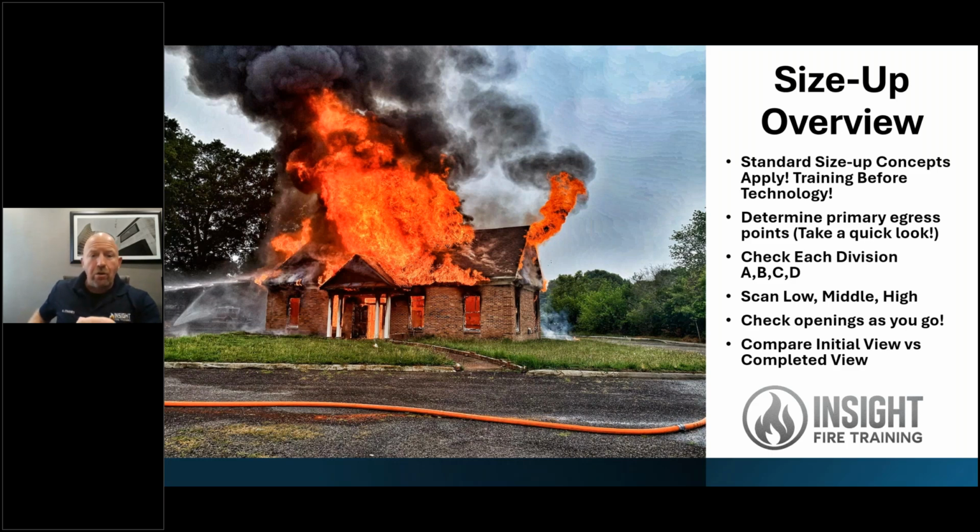And when we finish our size up, this is extremely important. Make sure you compare your initial view versus your completed view. As the fire intensified, got worse, what has changed? Because if it changes that fast, you better be ready.